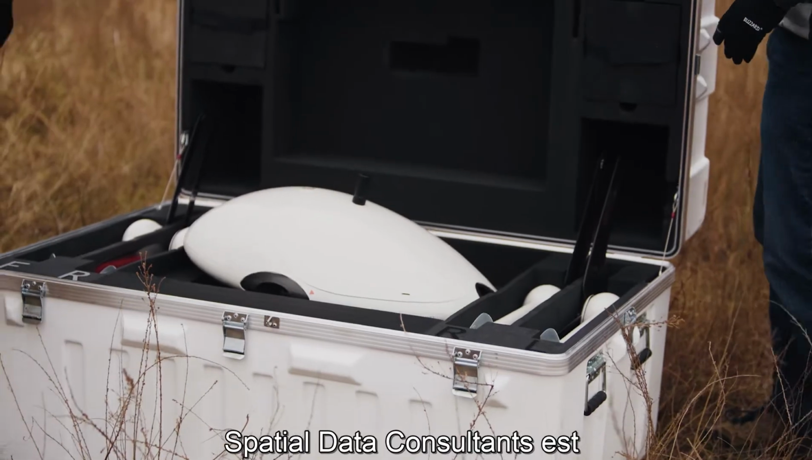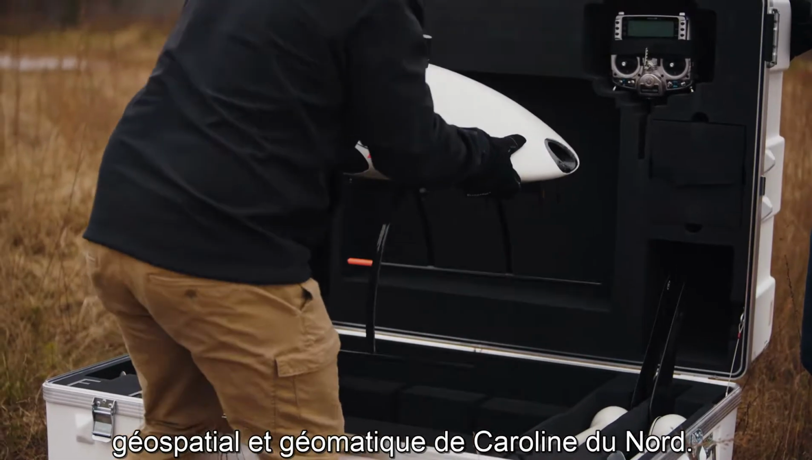Spatial Data Consultants is a small, native North Carolina geospatial and geomatics consulting firm.